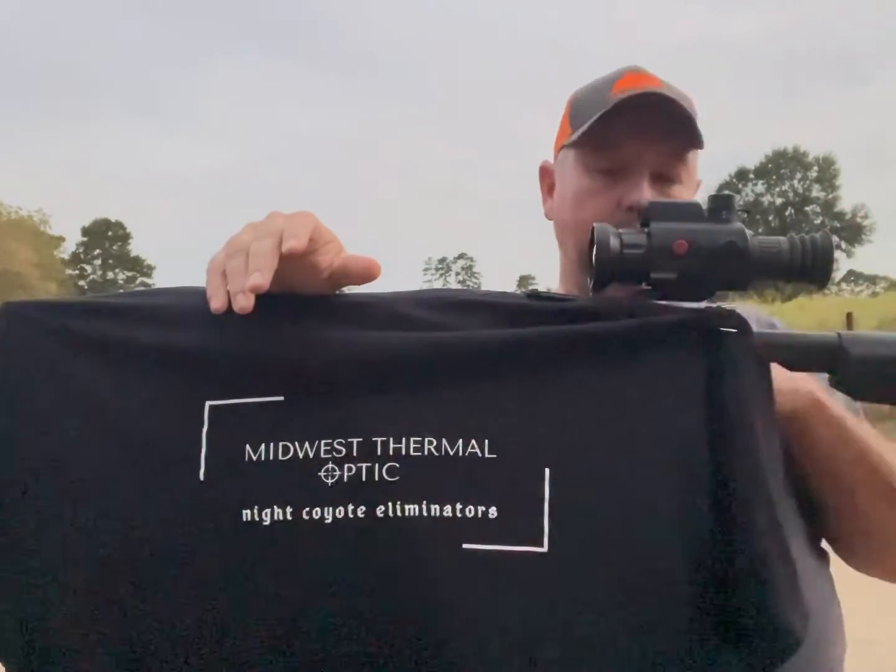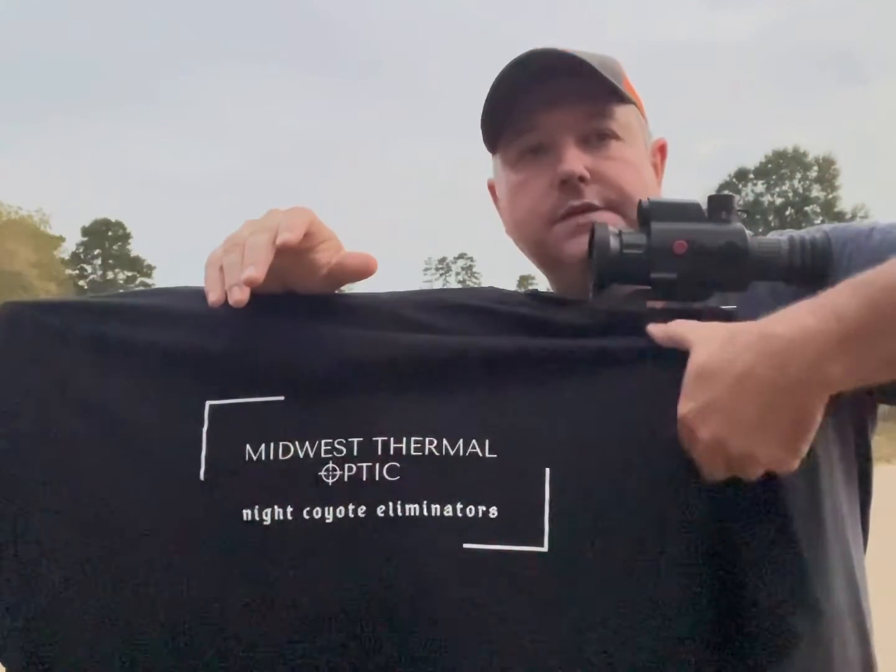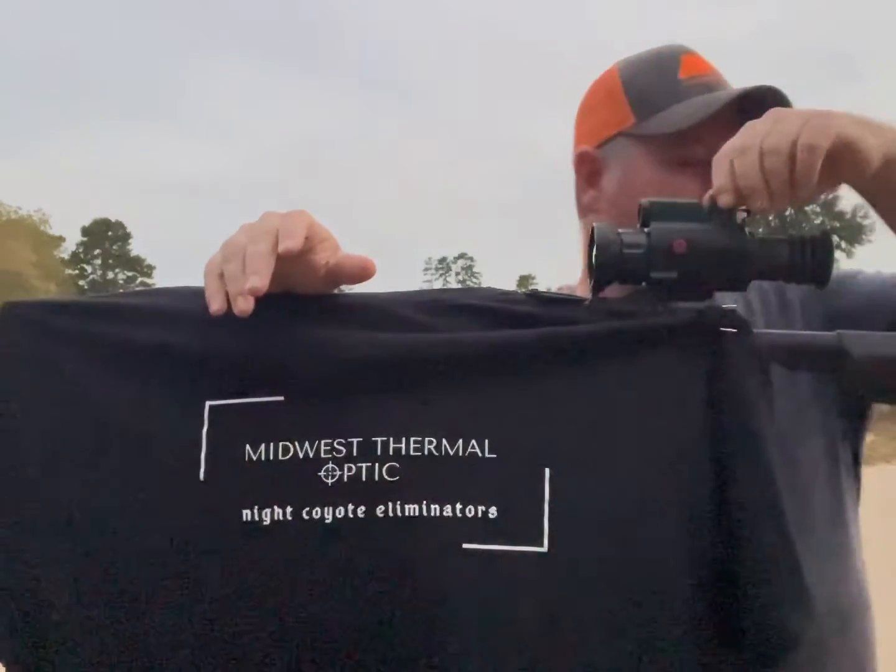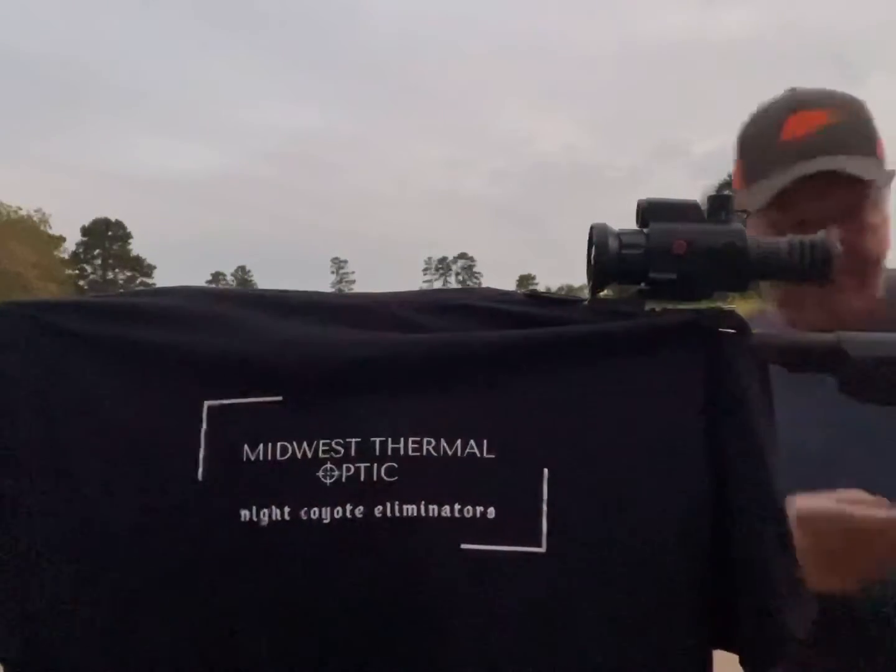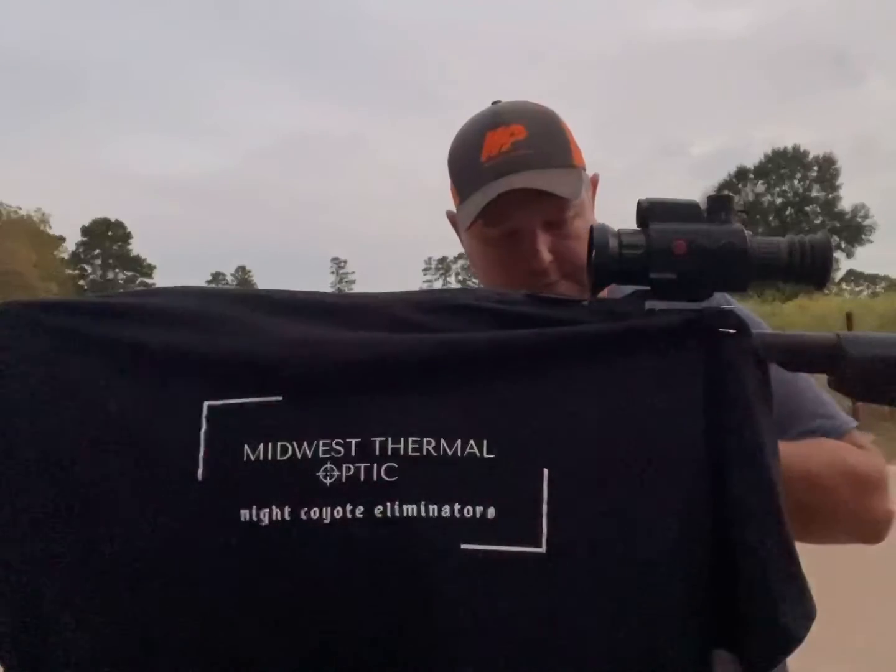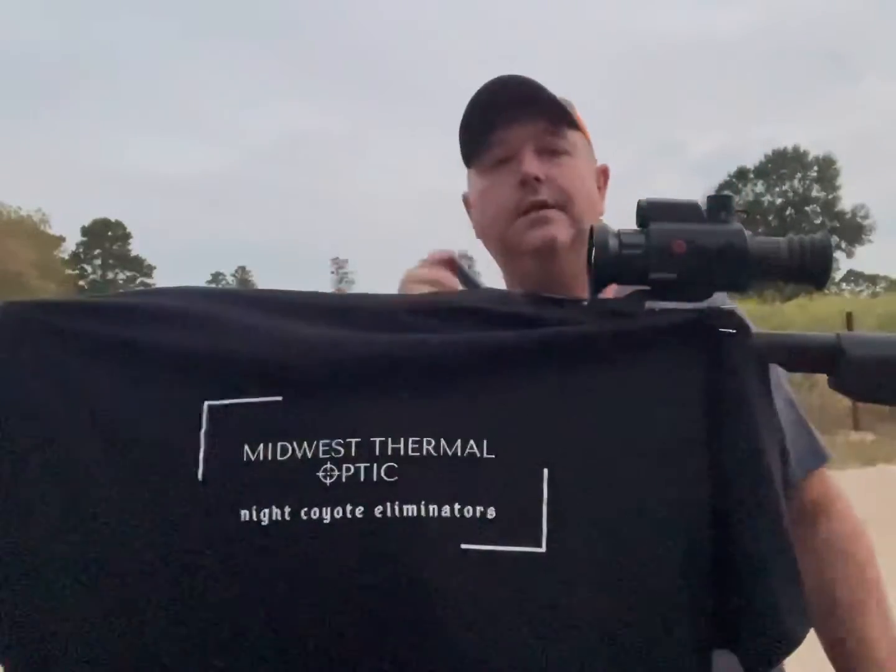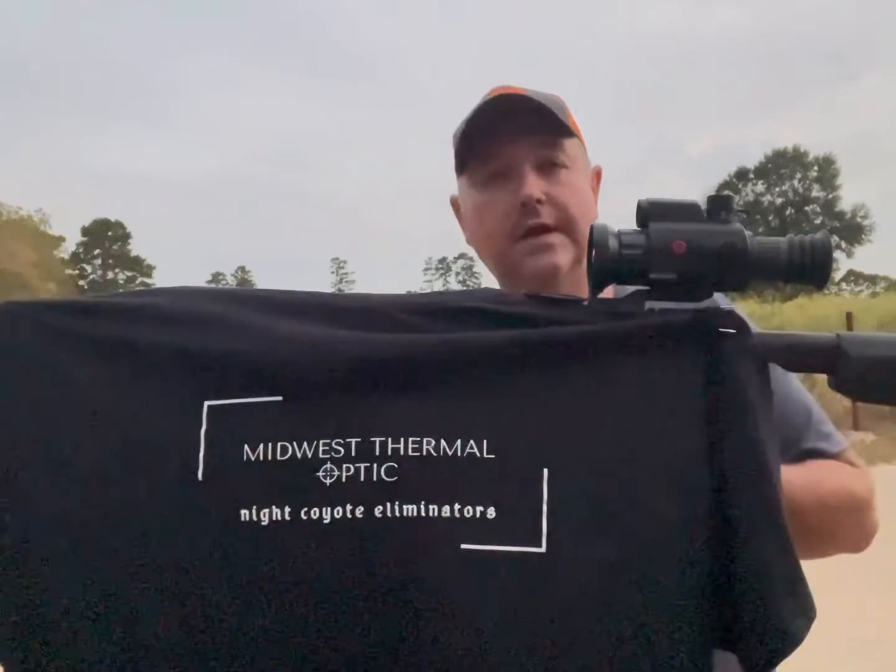Other than that, you got a one-point QD rail. I don't know if you can see it, QD mount there. It's just one clip, it's not two. This runs off of an 18650 battery. I believe that's what it is. Anyway, you'll have two batteries come with your scope. I'm getting around four to 4.5 hours.